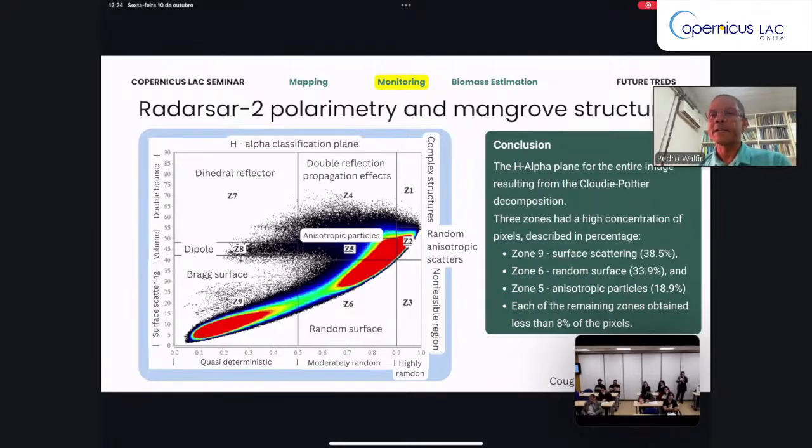Therefore, C-band is important to detect only the surface scattering. We don't have information about the canopy, about the volume scattering in the canopy of the trees. If you need to understand this mechanism of volumetric scattering, you need to use larger wavelengths.